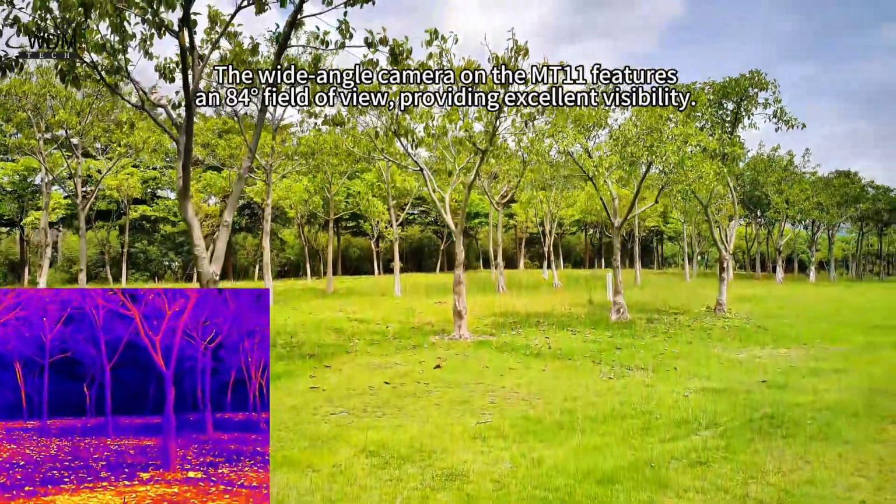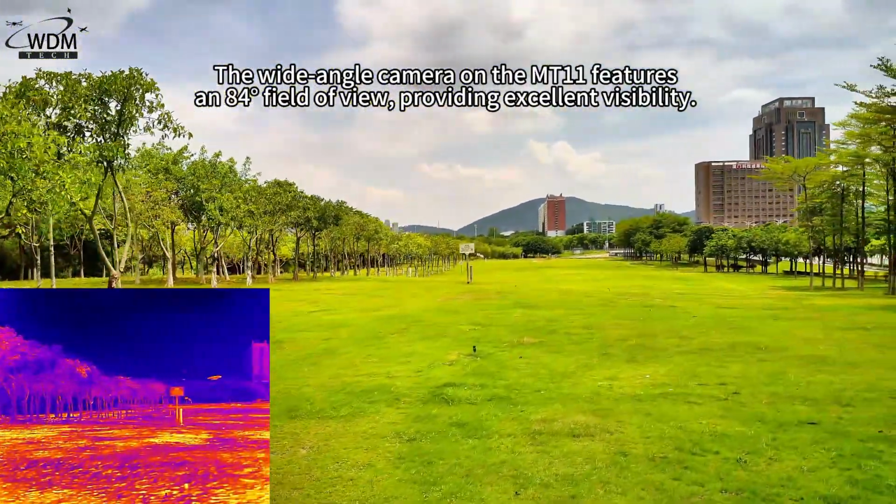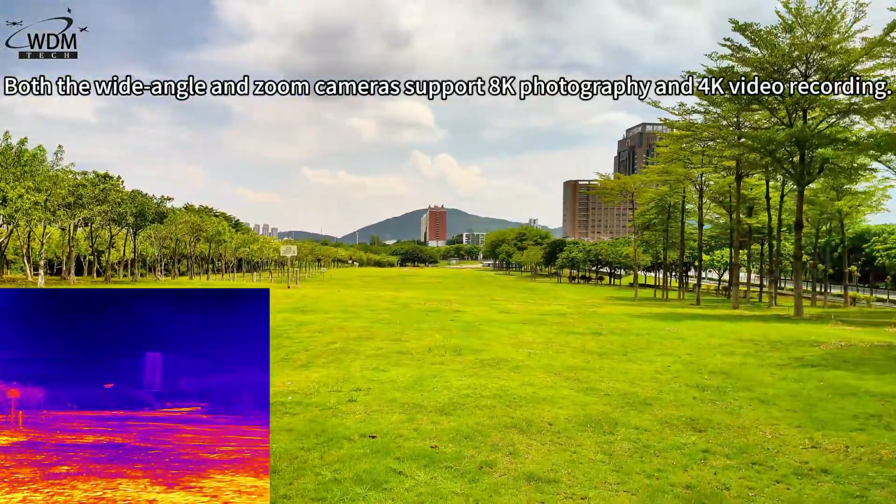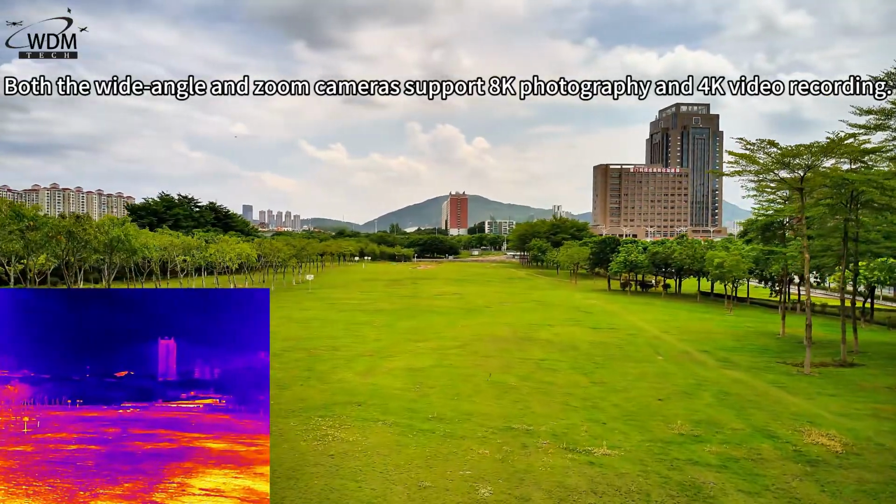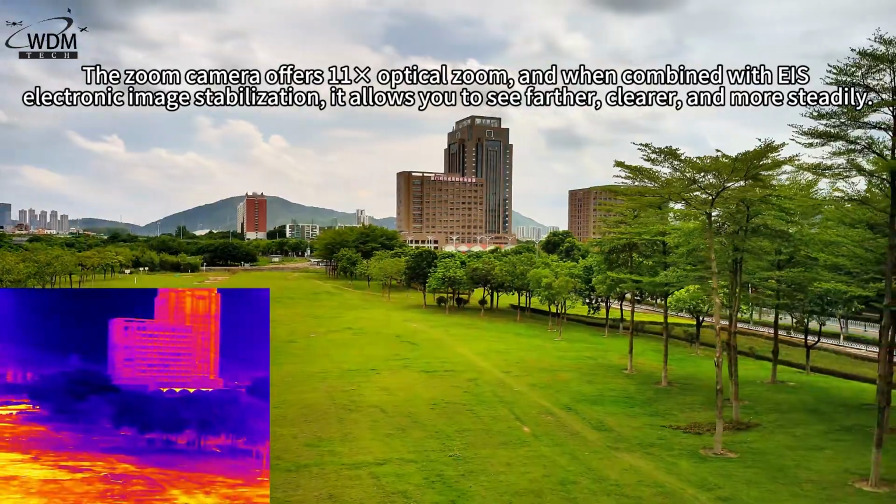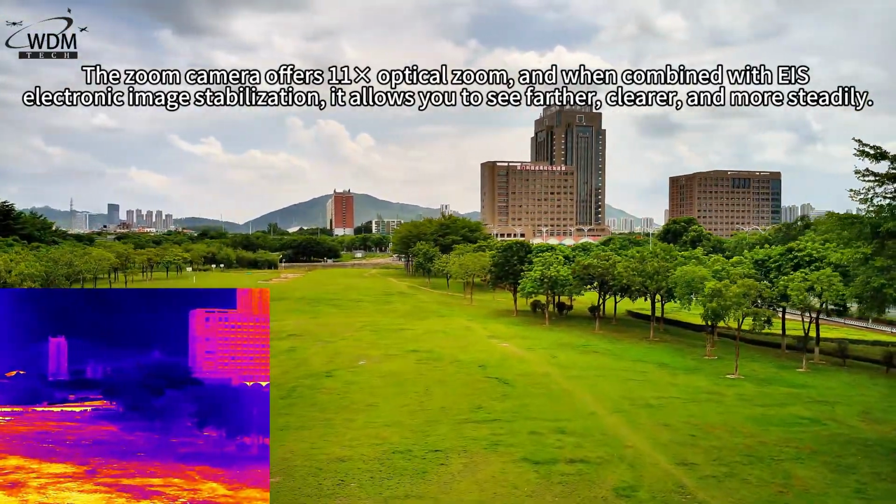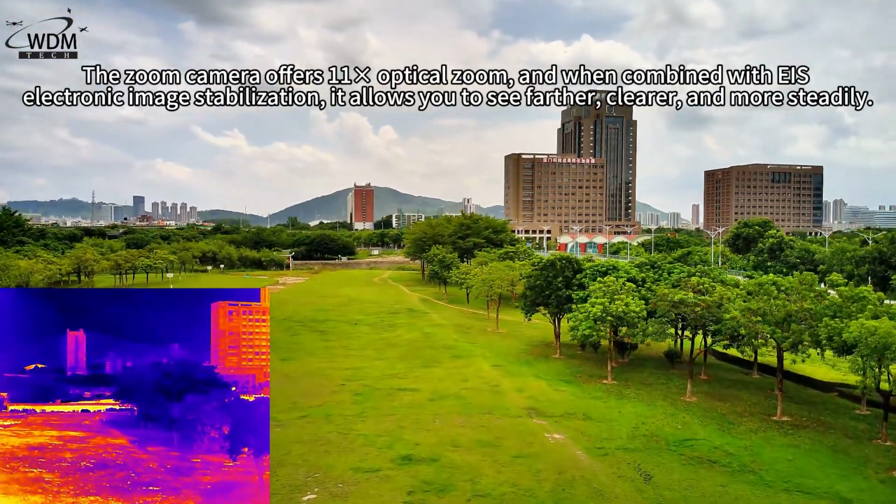The wide-angle camera on the MT11 features an 84 degrees field of view, providing excellent visibility. Both the wide-angle and zoom cameras support 8K photography and 4K video recording. The zoom camera offers 11x optical zoom, and when combined with EIS electronic image stabilization, it allows you to see farther, clearer, and more steadily.